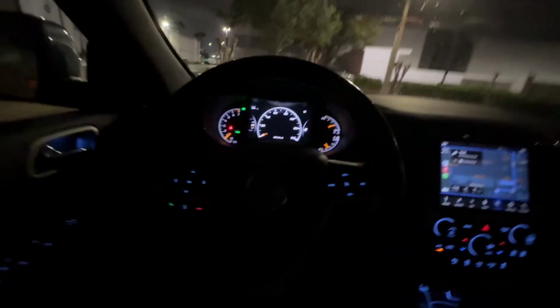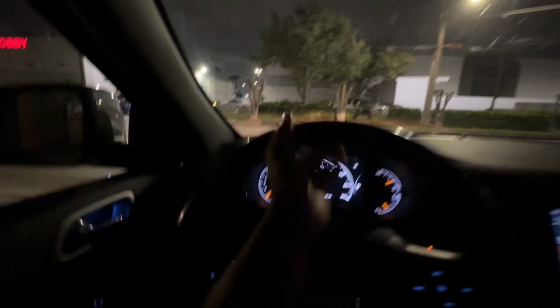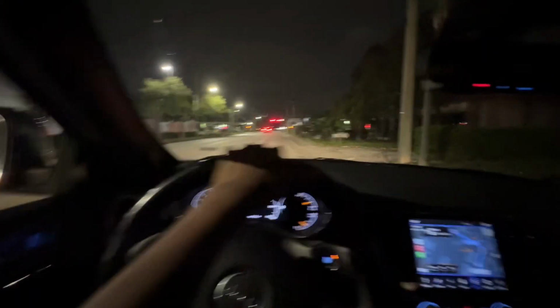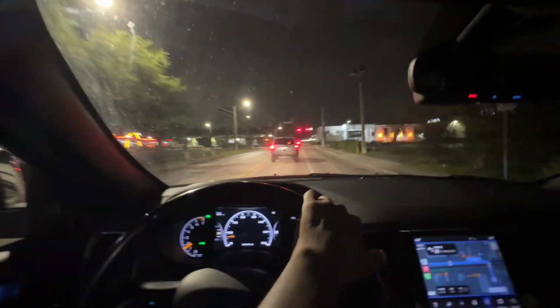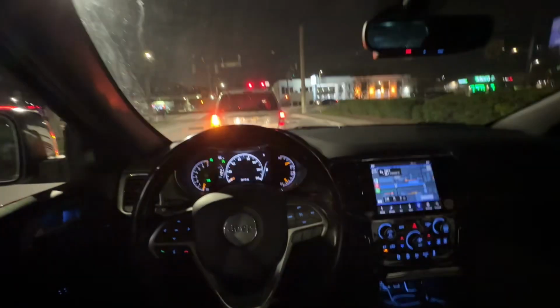Put my seatbelt on so I don't get the beeping on our eye. Man, this big old bus, truck, van, or whatever you want to call it. Still be driving that thing though.